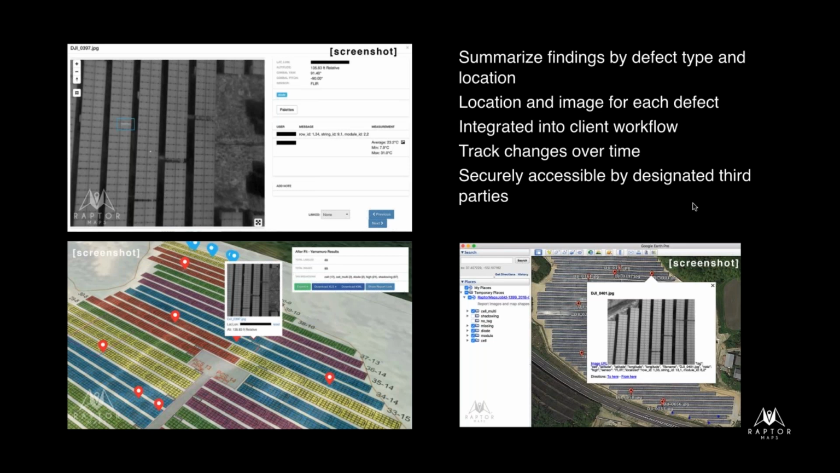So some of these solar farms, like the one in the sample report, may only be a few megawatts located on one parcel of land. Some of these really big utility scale farms, we'll break out by inverter and by location, because you can almost think of it as a lot of smaller solar farms that just happen to be sitting on one spot, and you want to be able to compare them.